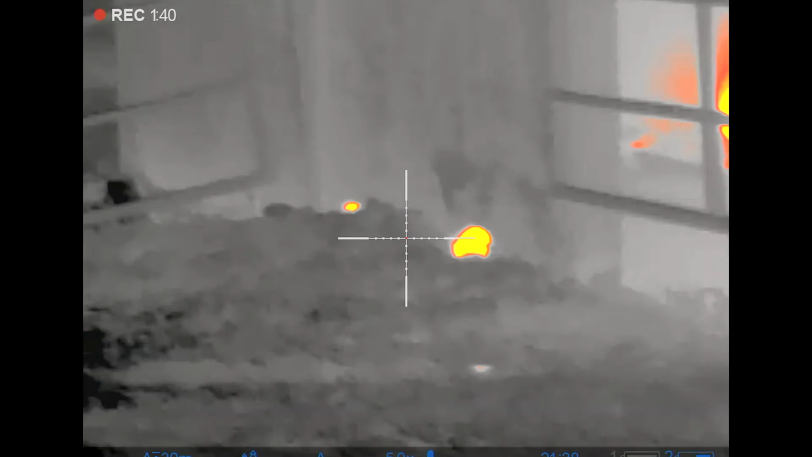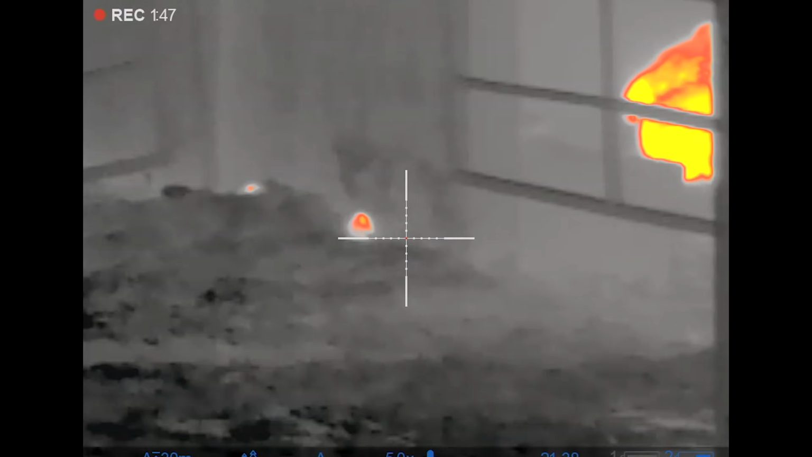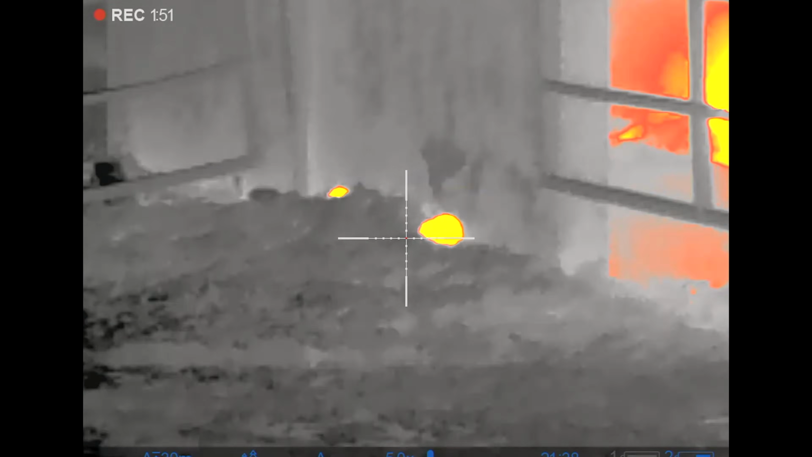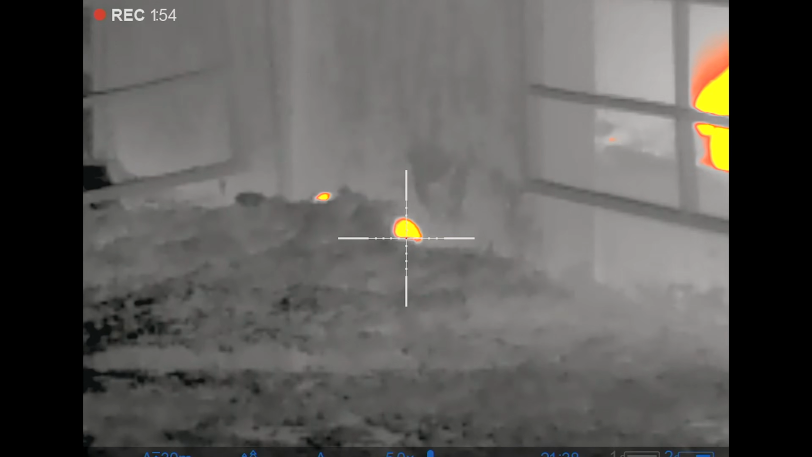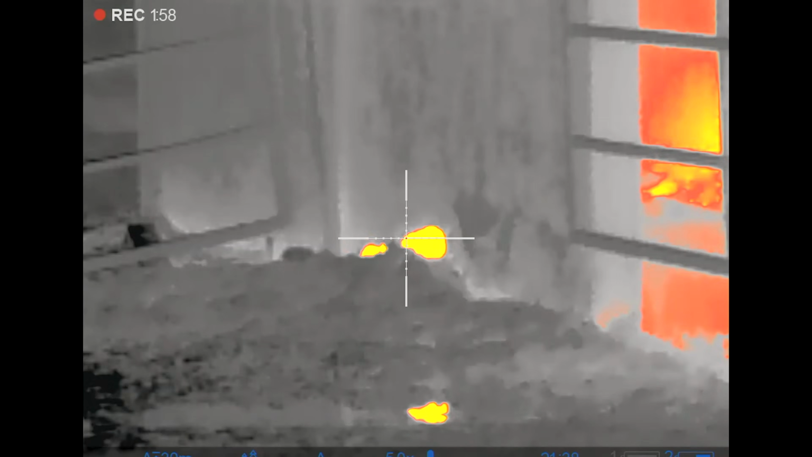Oh, no. Straight through. There's one down the end. Yeah, it's just popped into the right, hasn't he? Going away from me. One on the left corners too.